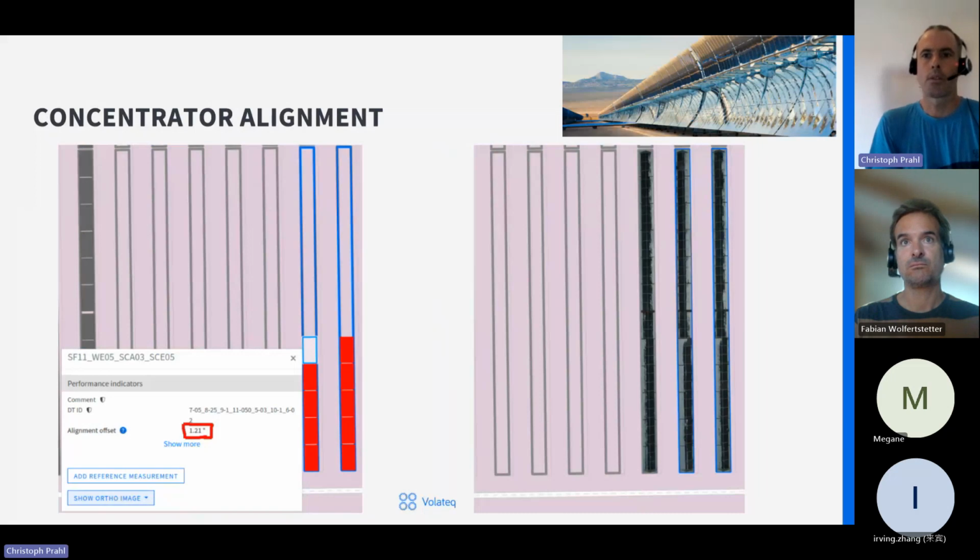Another important issue is the concentrator alignment. These concentrators are very long, up to 200 meters, and must be very well aligned. So we can also tackle any misalignment between the single modules of the concentrator with an accuracy of up to 0.0 degree. In the image below, on the right, you see that we are working with the enhanced reflection of the absorber tube, and any disturbance of this reflectance, you can intuitively see that there must be something wrong with the geometry.